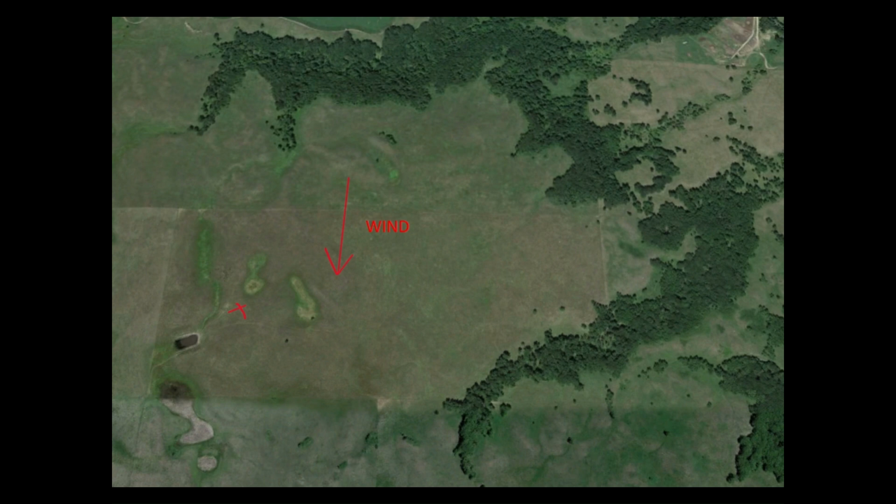So we're out calling this spot. We've called it a few times in the past, but always in the daylight and only like once a year. So we don't exactly know it like the back of our hands. And in the dark, it's kind of hard to tell what the terrain looks like and where the best spot might be to set up. So we got out here and got set up and started doing some calling.